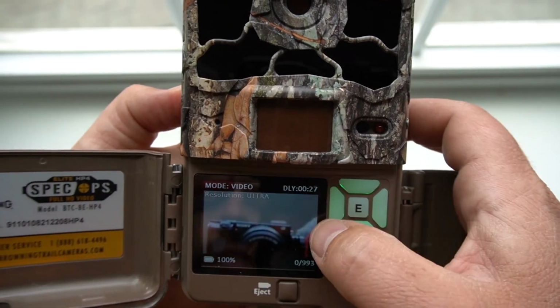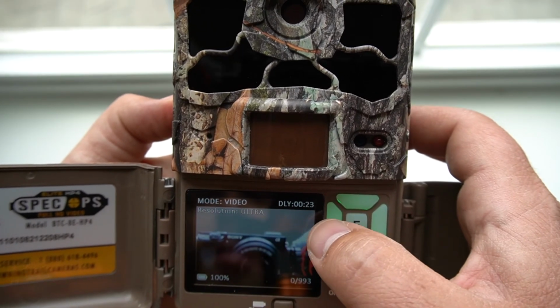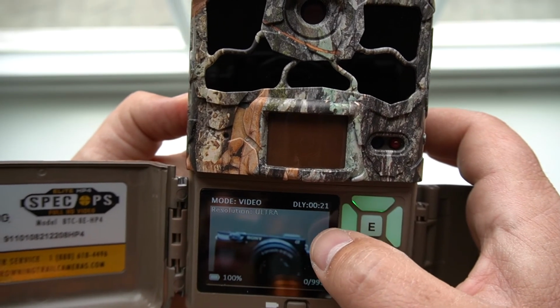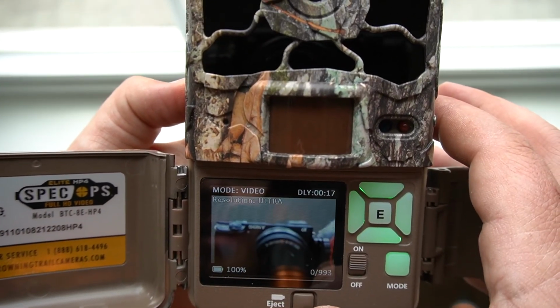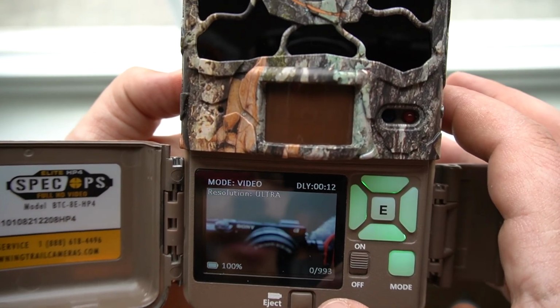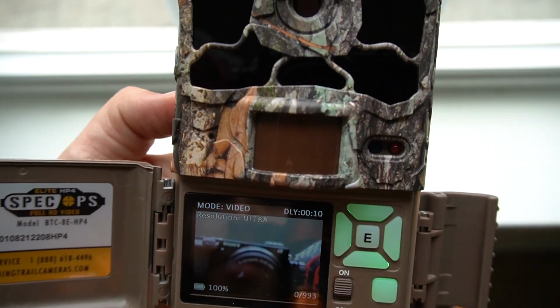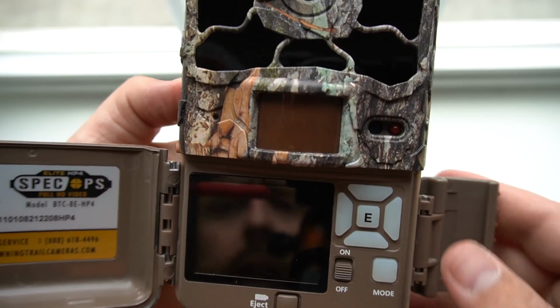See, we got mode as video, and this delay is just counting down, letting us know when the camera is going to be active, okay? And then the resolution's ultra, 100% battery. And then since we changed it to video, we only have 993 videos now, okay? And to turn it off, you just slide it down like that.